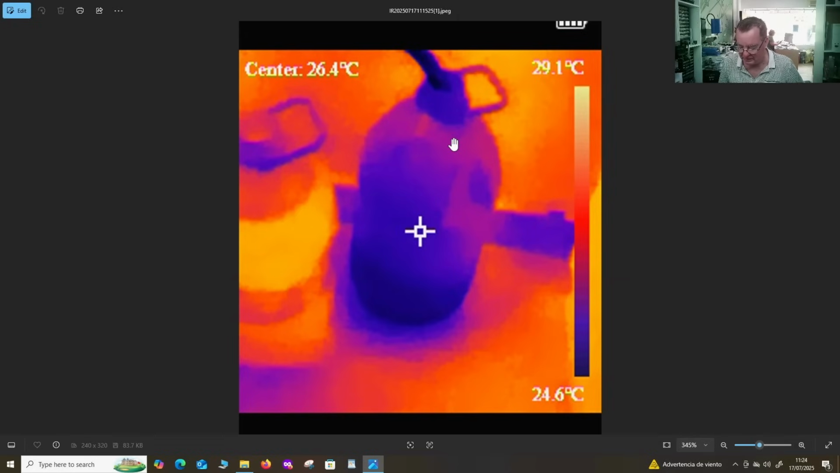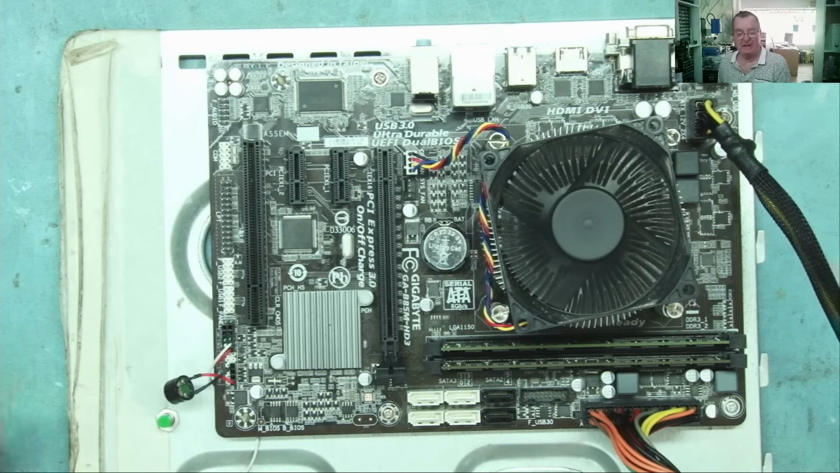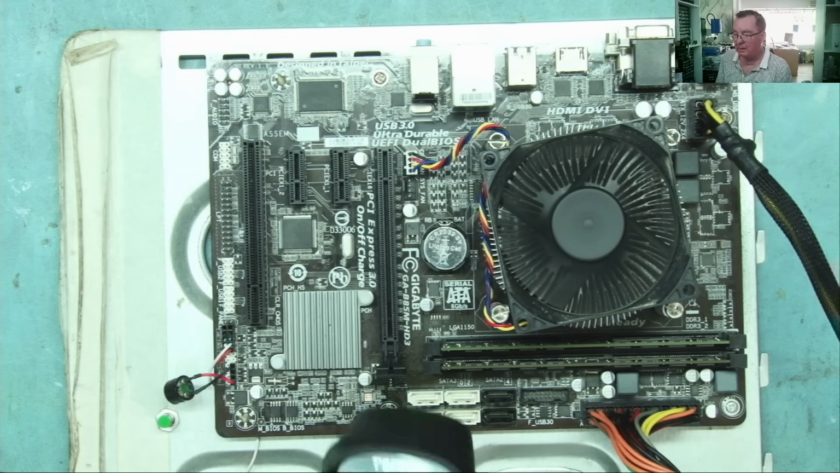Let's see how well this camera works on close up items, and this will be a bit easier for me to film for you guys. Here is a PC motherboard. This is the one I always use for testing thermal cameras, so if you look at some of my other reviews, you'll be able to see the comparison, the difference between them.